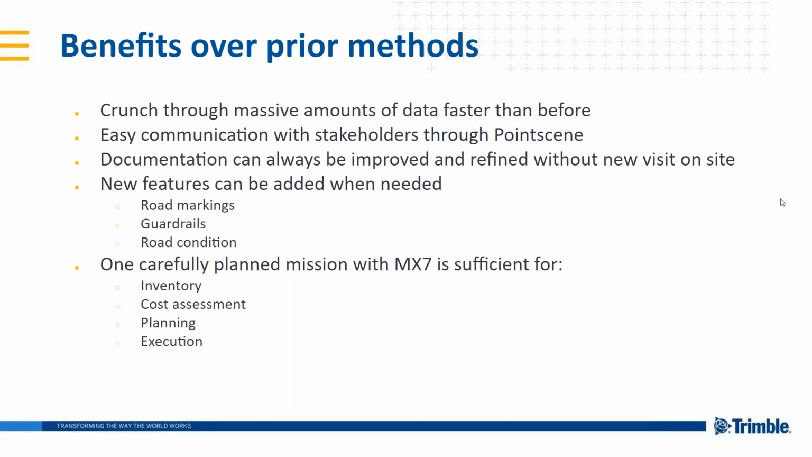So the benefits: we used to do this by walking on streets and using pencil and paper, and also cell phones and other sorts of methods, but they were very clumsy, especially the documentation was really hard to do.